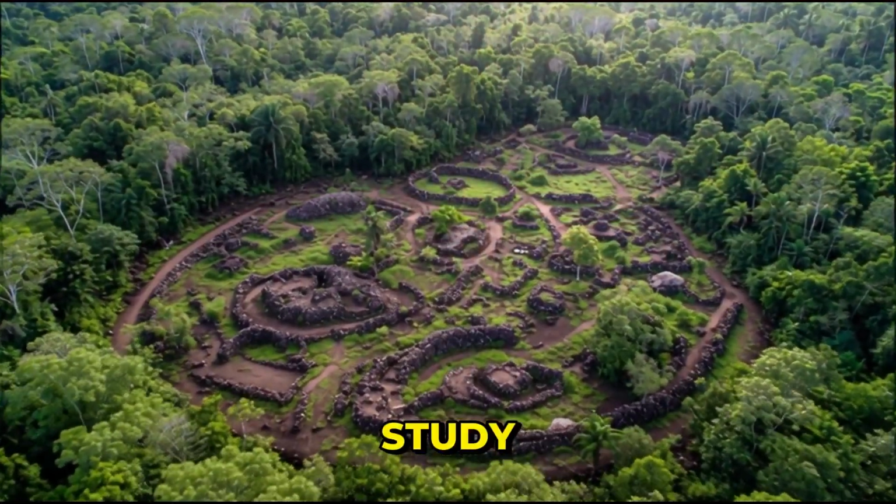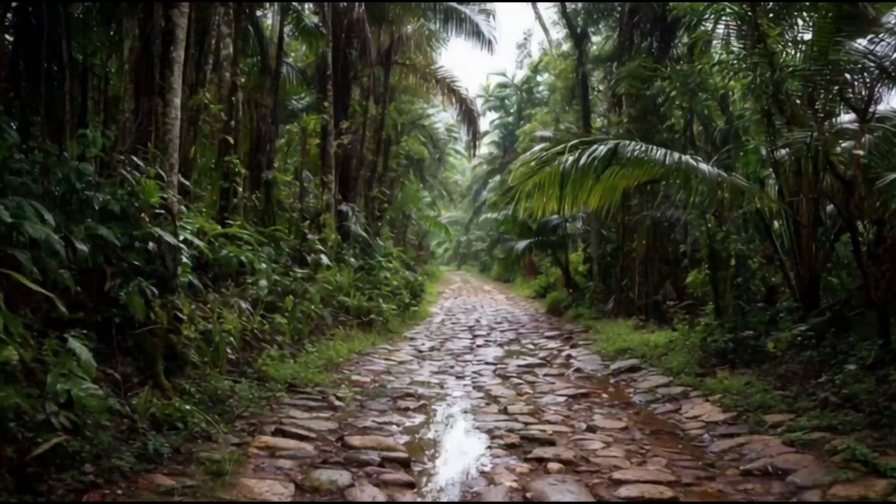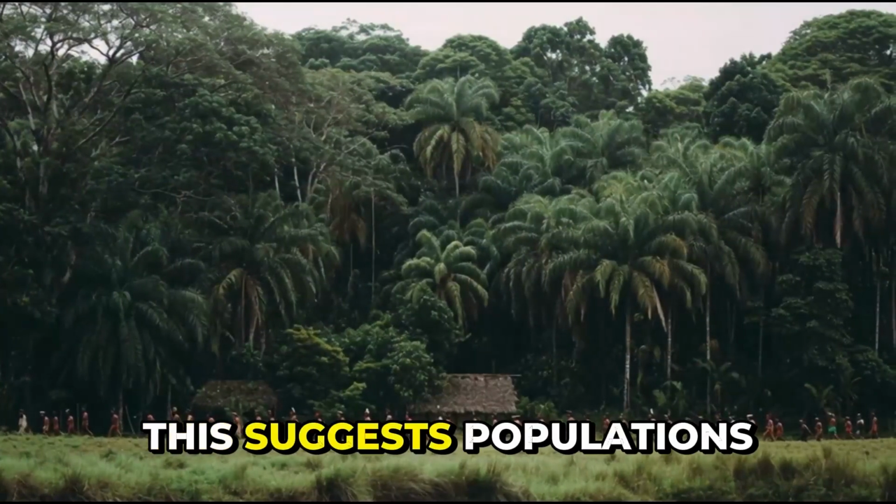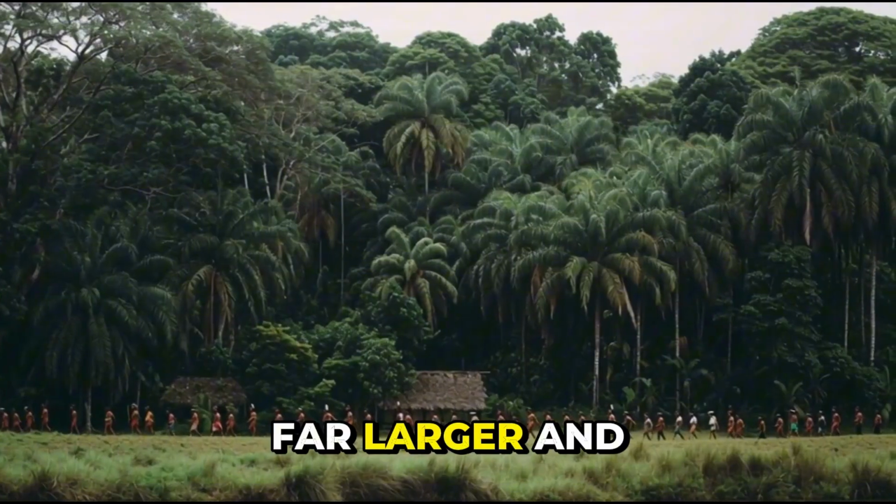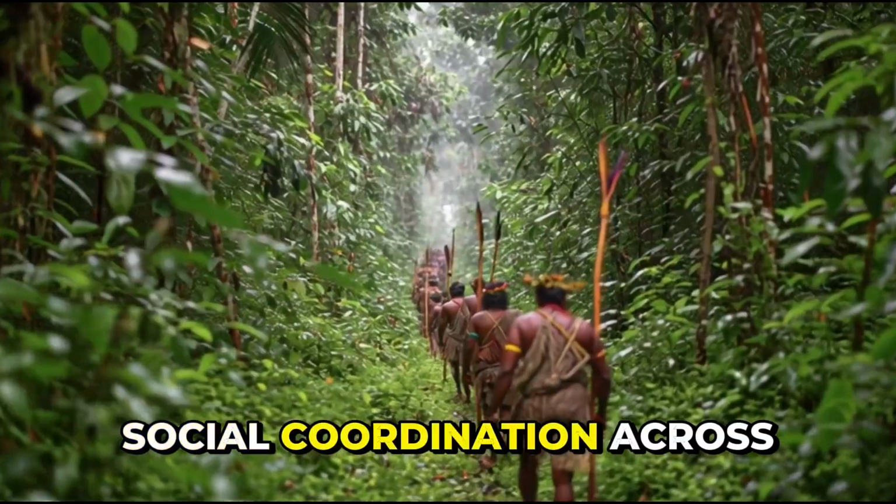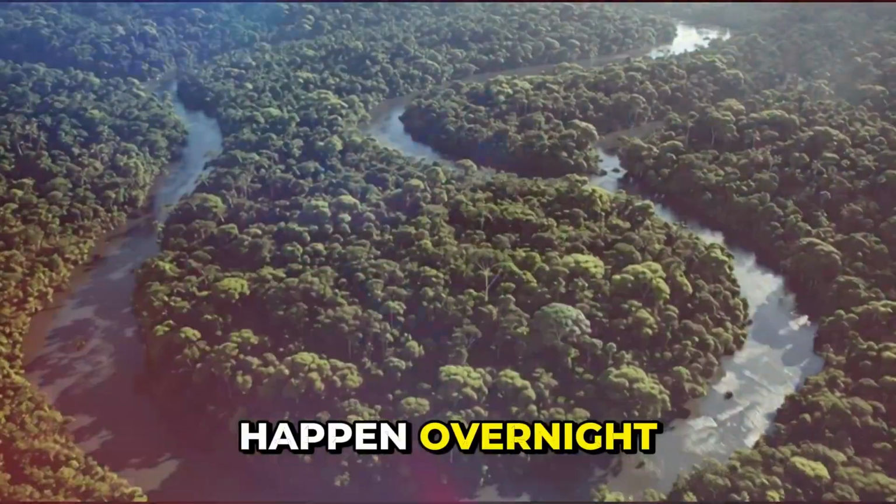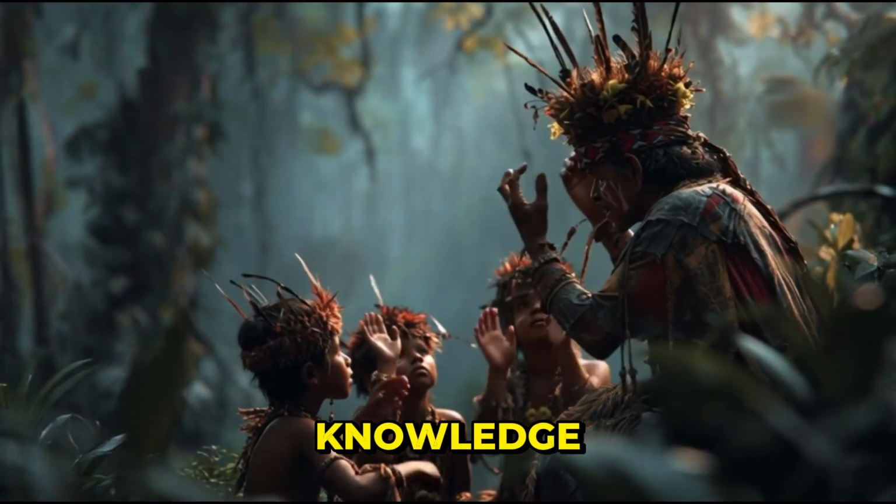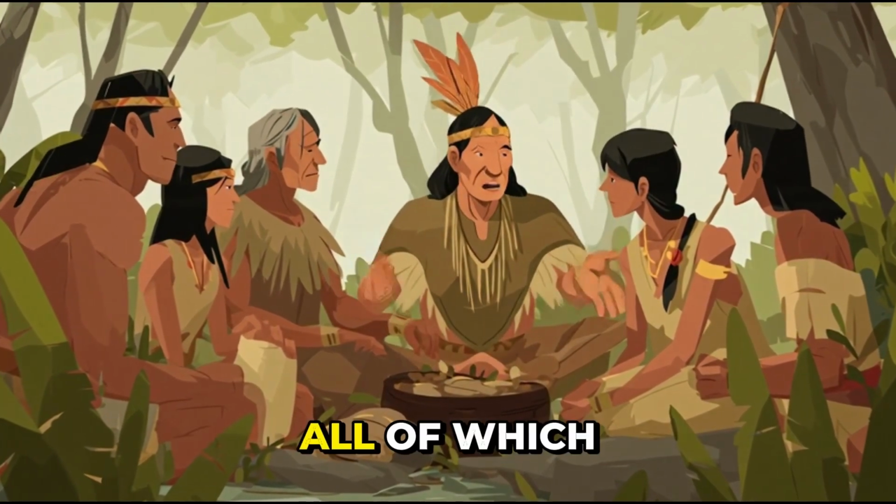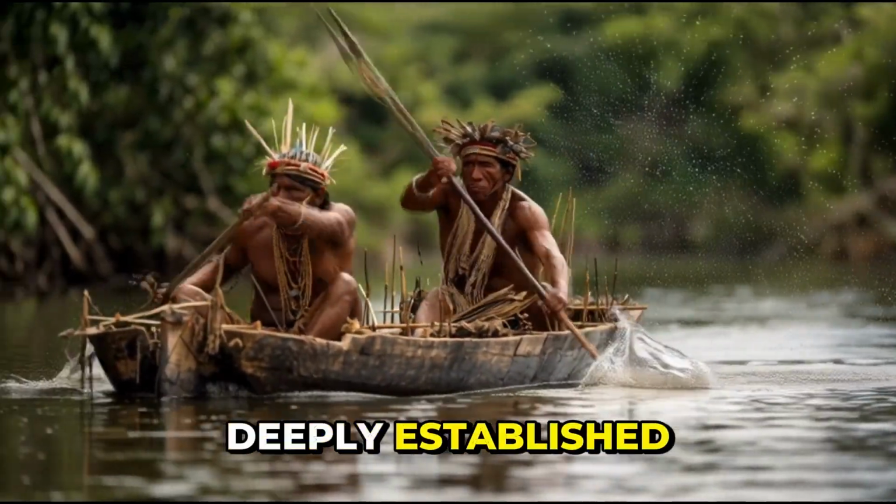According to the study, some of the largest settlements in the region covered several square kilometers. The road networks alone extended for dozens of kilometers. This suggests populations far larger and more stable than previously assumed. It also implies social coordination across generations. Urban planning on this scale doesn't happen overnight. It requires shared knowledge, consistent leadership or governance systems, and cultural continuity, all of which point to societies that were not temporary or marginal, but deeply established.